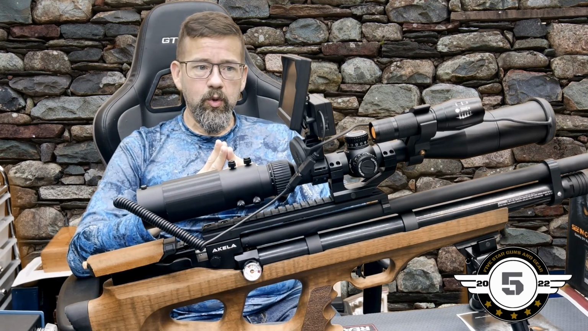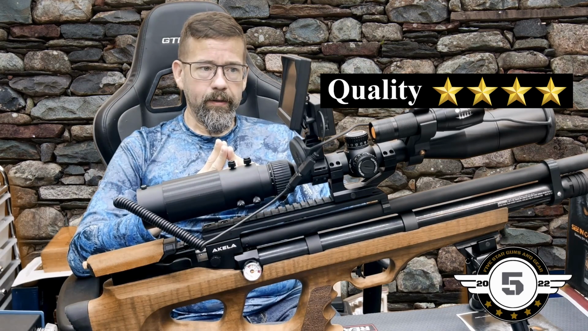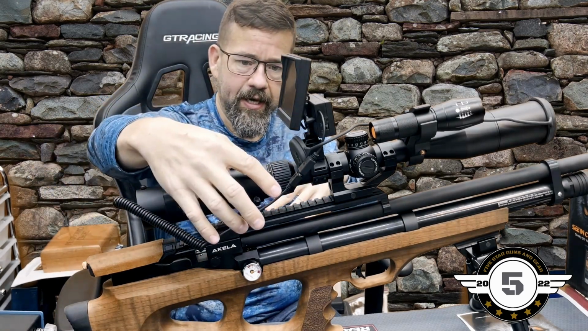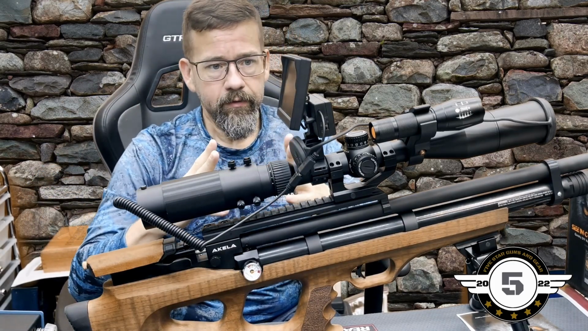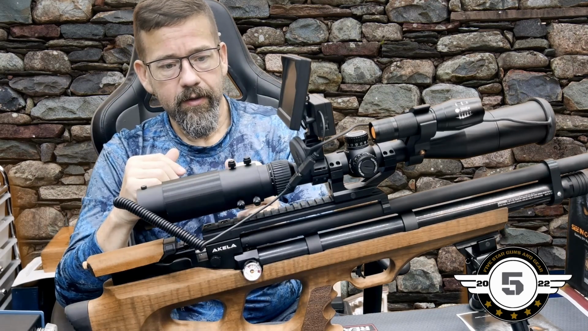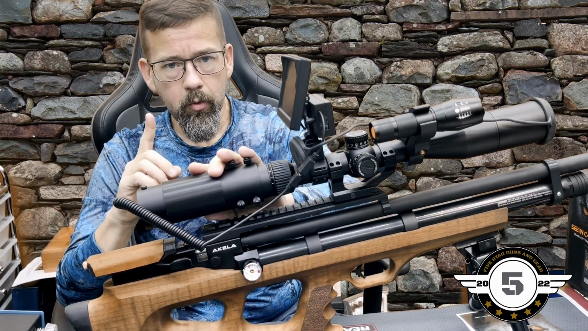Quality, I'm going to do 4 stars on quality. And the reason why I'm going to just give it 4 stars is I do think it can have some improvements. I think if we offset this camera to the side, have a way to view your scope. Like I say, if this LCD screen goes out and you're in the middle of a hunt and this is on here, you're having to worry about taking this off to get that shot off. If you had a way to see through your scope still, so much better for a hunter.